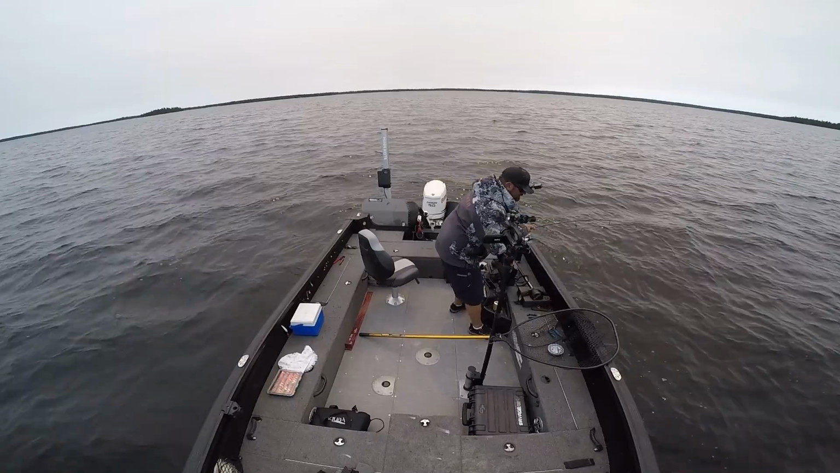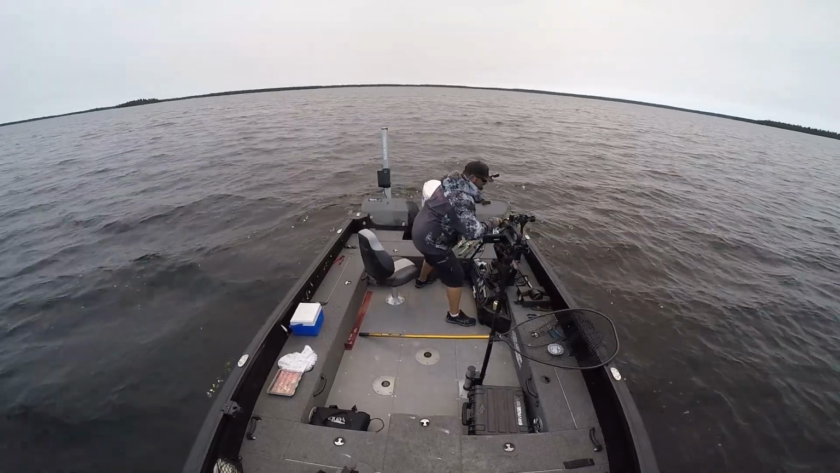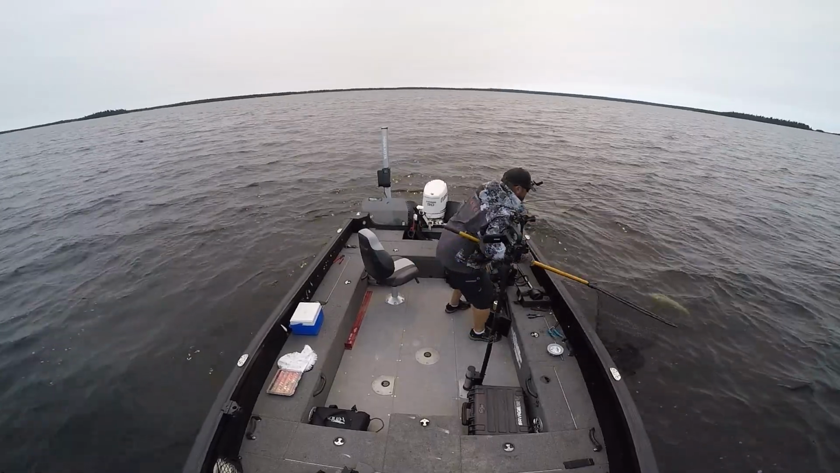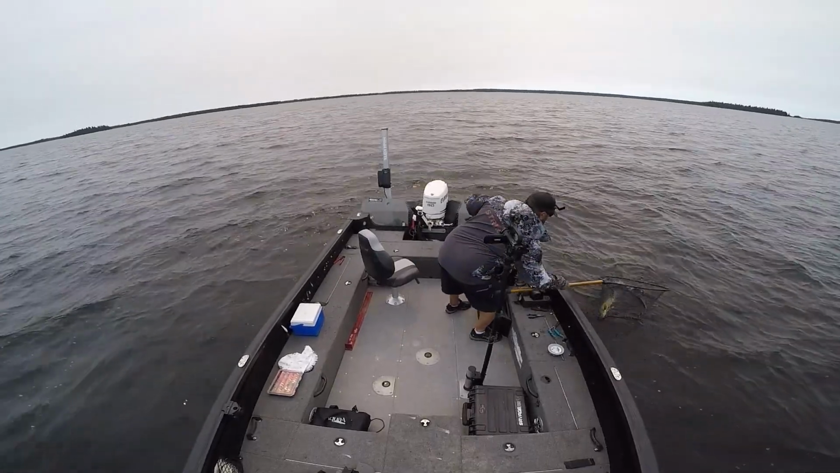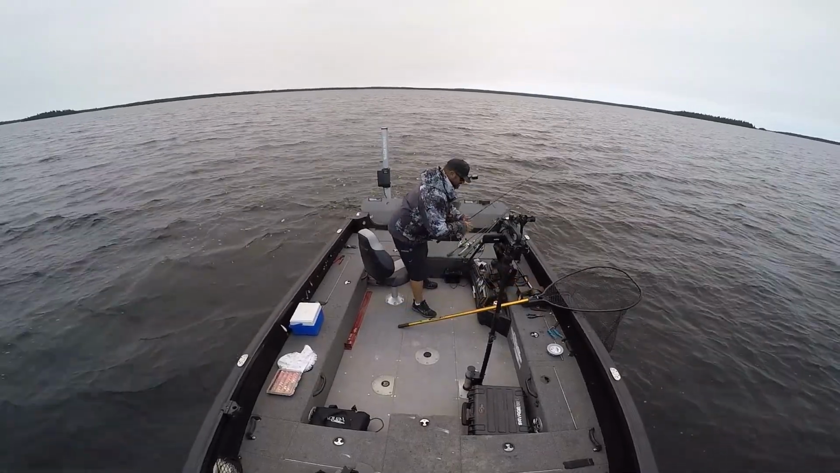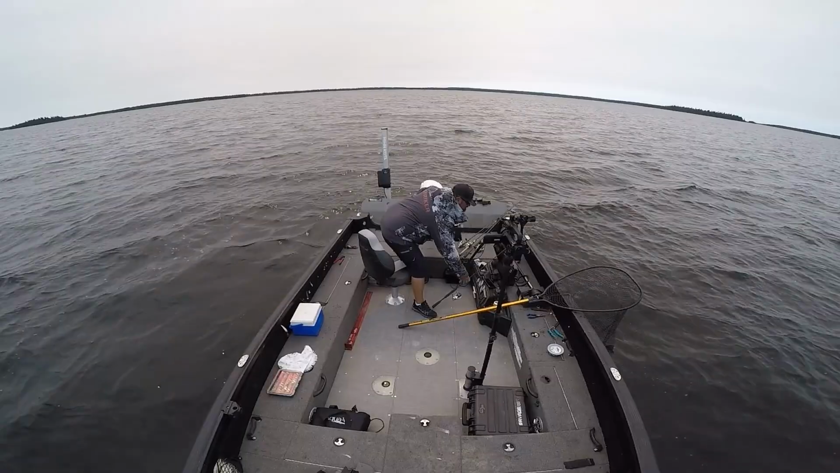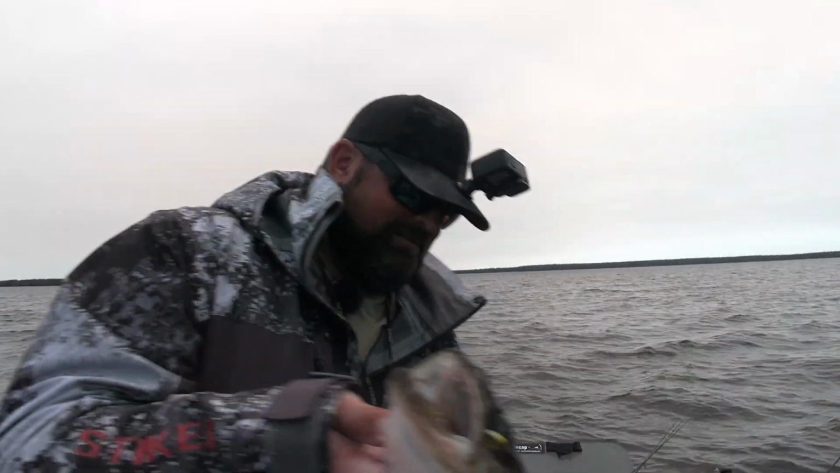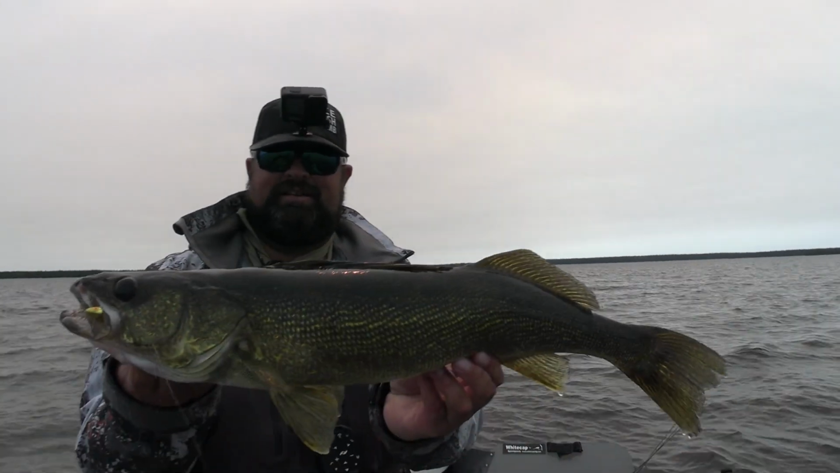Got my net right beside me, ready to go quick. Take it out of gear. That's a good fish. That's a good one. Still just probably a 27, 28 incher, maybe 28. I'm gonna put the spot lock down here, the trolling motor spot lock, and deal with this fish real quick. Jeez, it's not even that. It's probably only 26 to be honest.